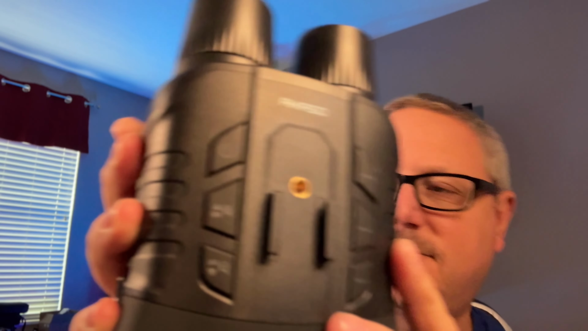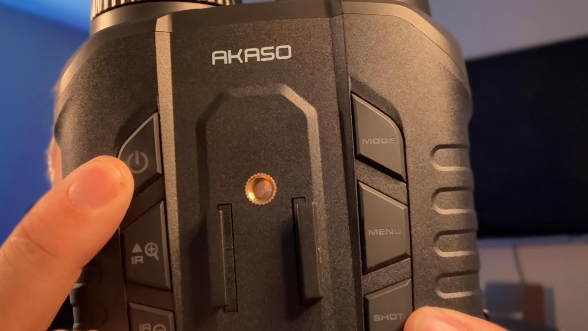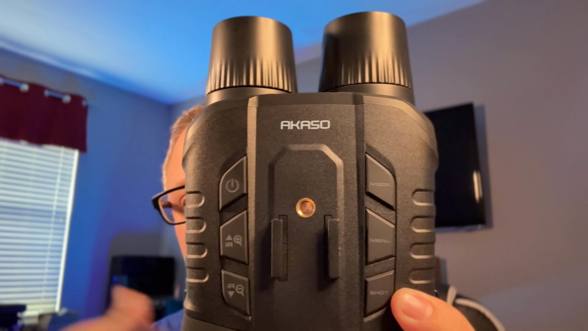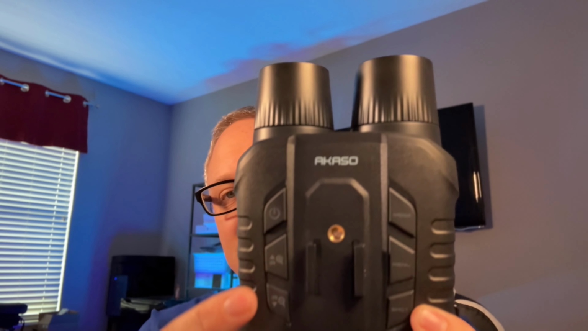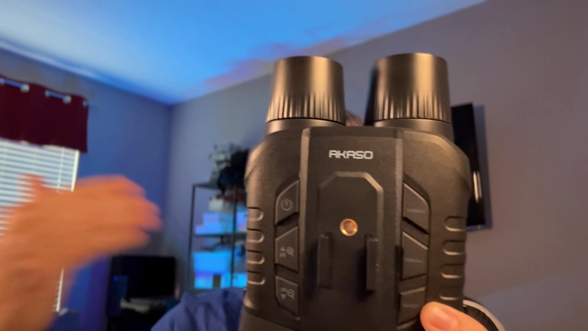Now, just looking at this thing, there are some simple buttons on the top here that make it really easy to control. So basically, you've got your power button here. You hold that for a few seconds to turn it on. Once it's on, though, you can tap this to turn off the screen and save power without fully powering down the binoculars. And then you can tap it again to turn them back on. That's a nice feature that I uncovered while using it, that you don't have to fully power it down.